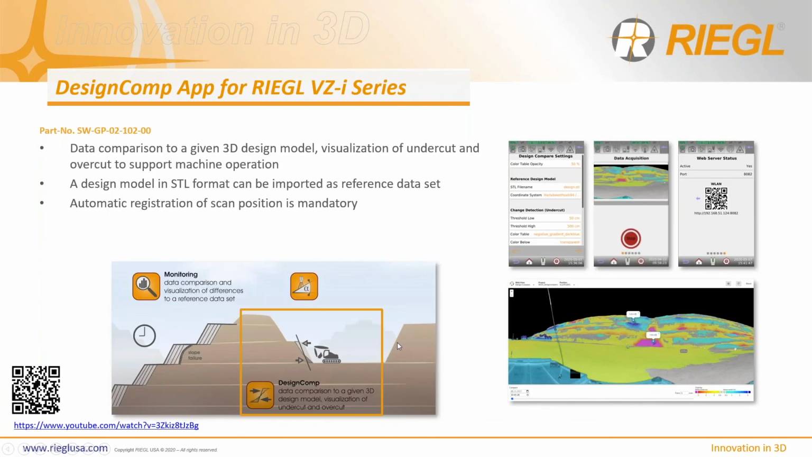All right. And the next app is our design compare app. This is unique because we can upload a model to compare the area that we're excavating from, right? Whether it's overfill or undercut, we can see here on the right-hand side it shows an area overfilled and an area undercut. So as the excavator is moving dirt around, they can know when to either stop or continue. So we compare this directly to a model.